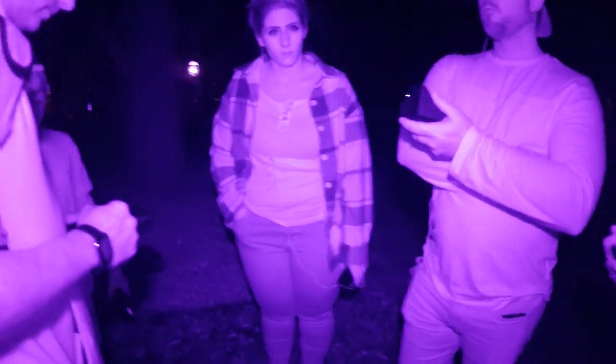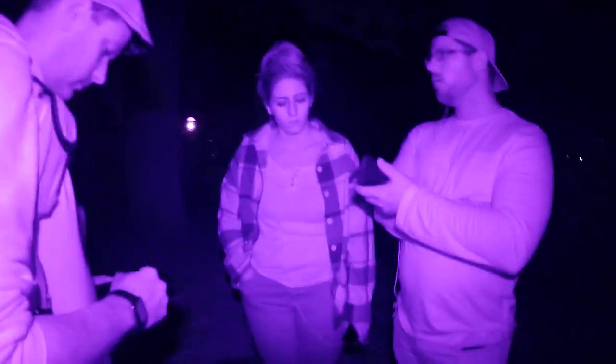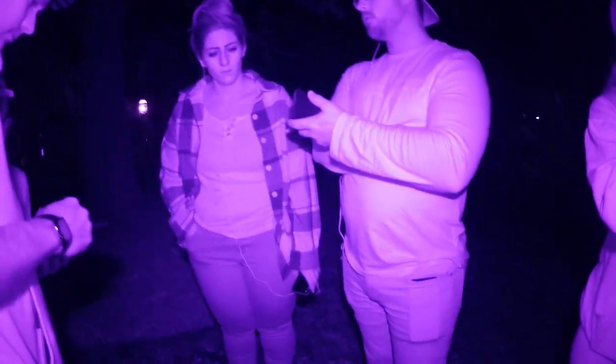Wait, I want to see what the thermal looks like through the camera. Like, turn it around. That looks so weird. Dash, look. Hero. 95. You can barely see it. It's just like a light. The word hero here before. Henry, how did you die?